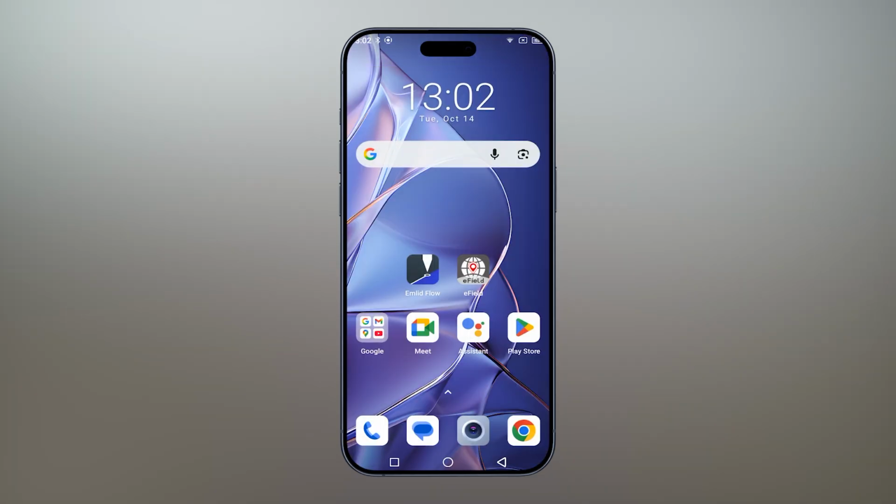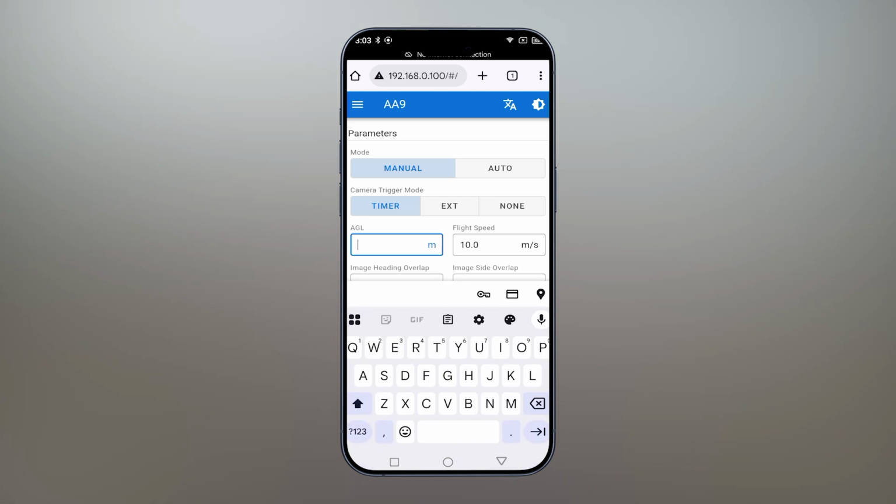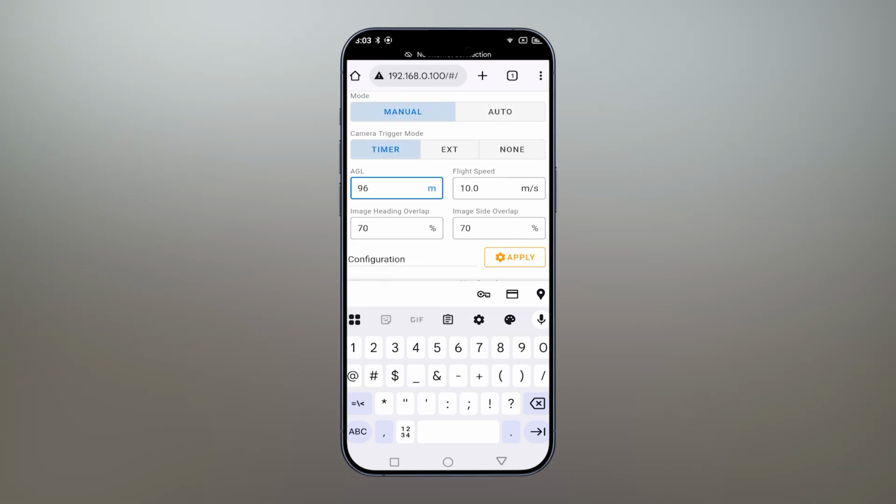Now let's go over to the web user interface. The IP address that you type into your web browser is 192.168.0.100, as you can see at the top. This will take you to the web UI of the AA9. The first thing we're going to do is not fly the AA9 on auto, but rather on manual mode. The camera trigger mode will be timer. Our AGL will be the same as what it was on the L2, which is 96 meters. The flight speed will be 8 meters per second.